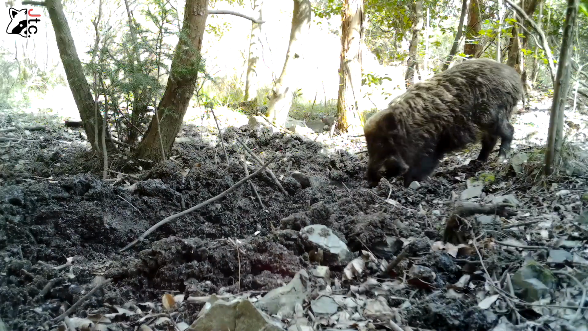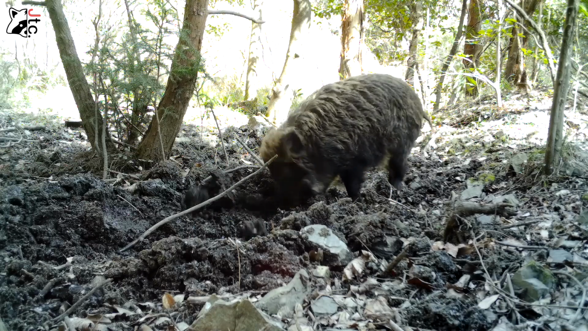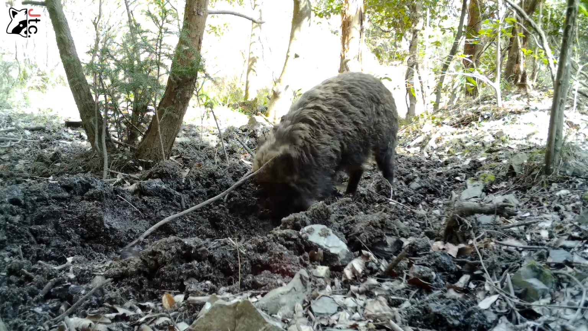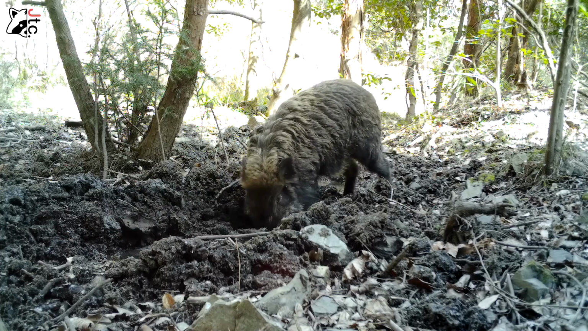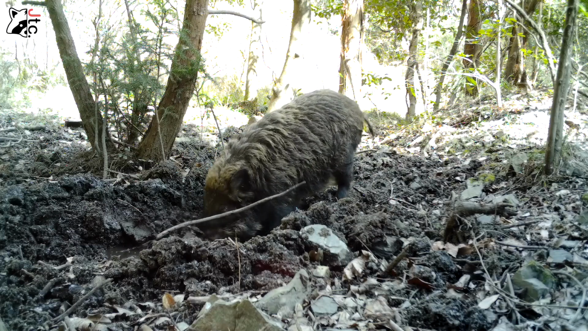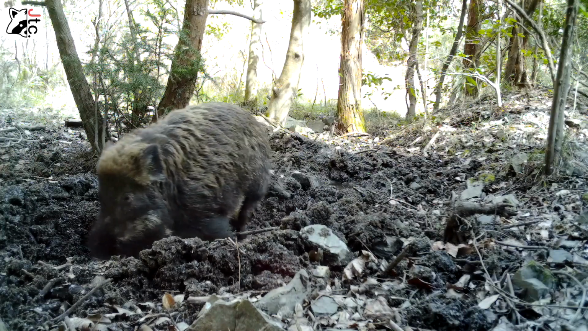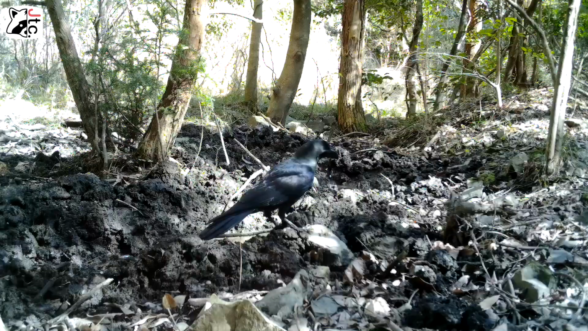Lots of activity. Another boar, I think, gets a little bit closer. Now, this one might be a Japanese boar. You see that he has those white whiskers around his cheeks? I don't think the other boar had those. And he is a little bit smaller, but does not seem like a juvenile at all. You see the white whiskers right there? So I believe that's going to be our Japanese boar there. Got a nice crow here.